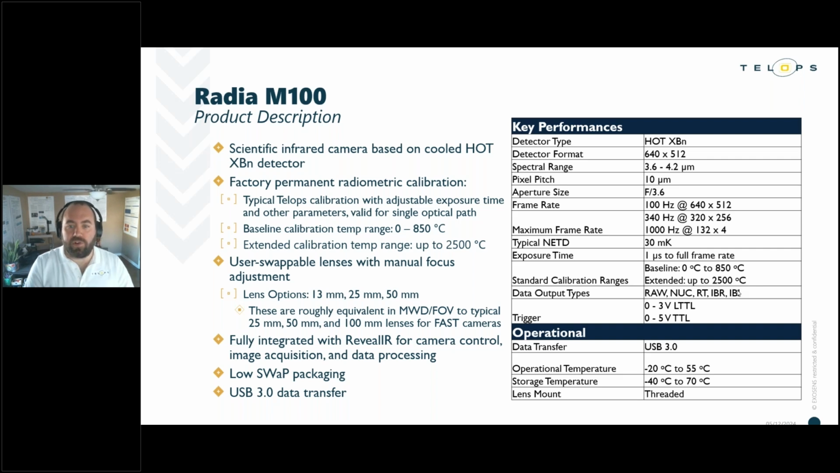So the Radia comes with a factory calibration, just like the V60, but unlike the multi-point calibration of the V60, the cooled detector of the Radia M100 allows us to implement our traditional Telops calibration scheme. This is a unique calibration on the market with some really nice usability features.